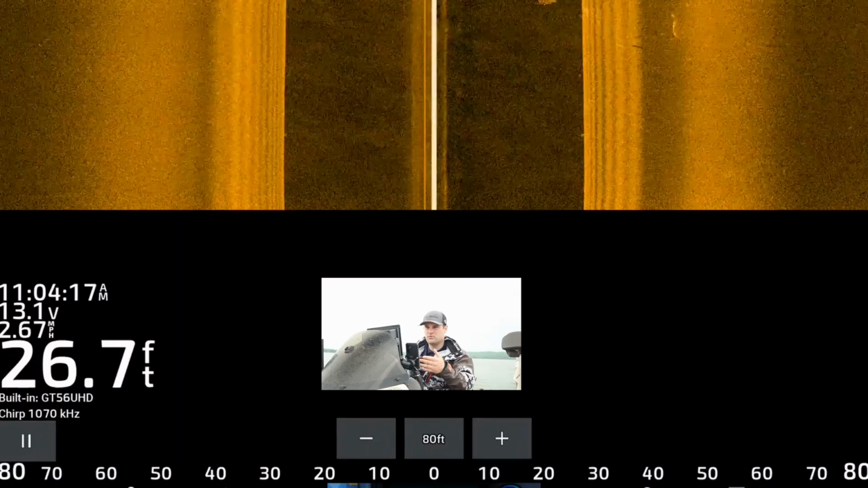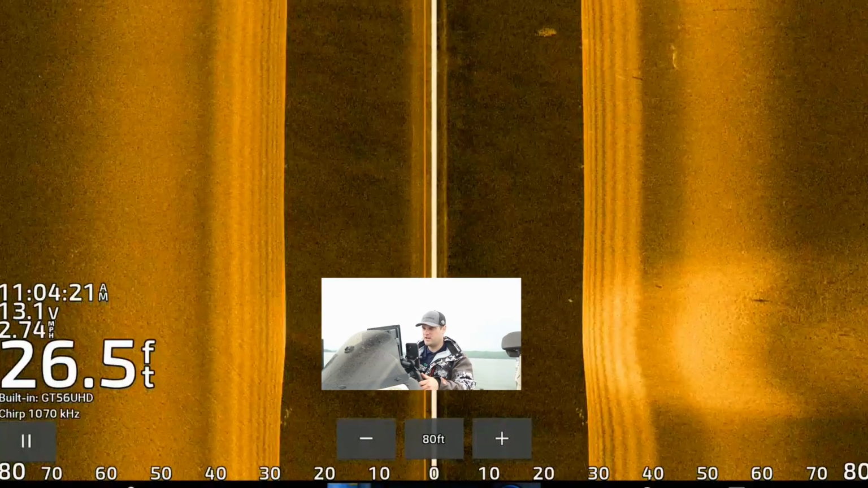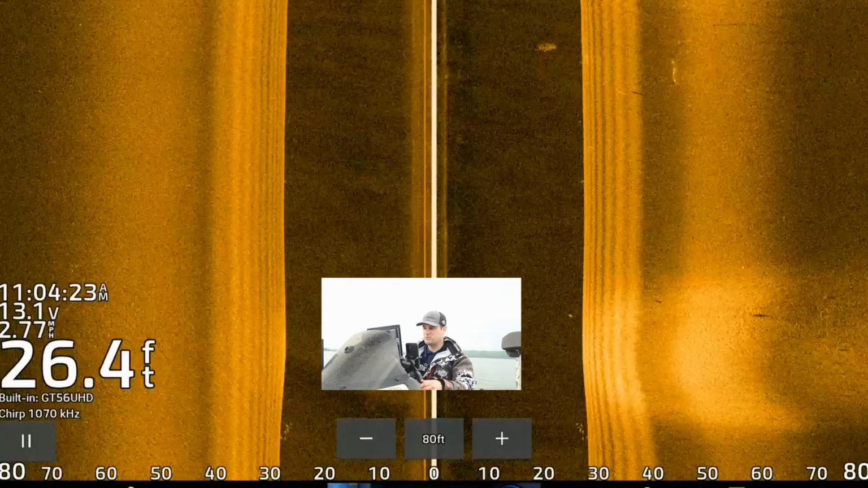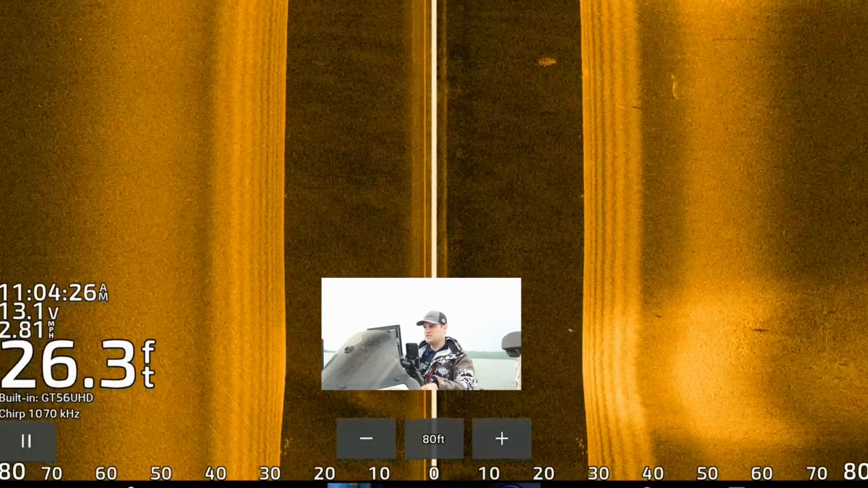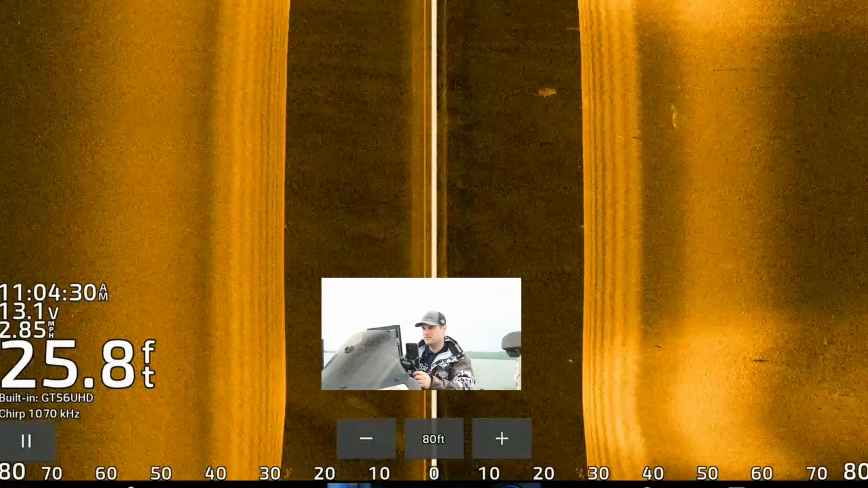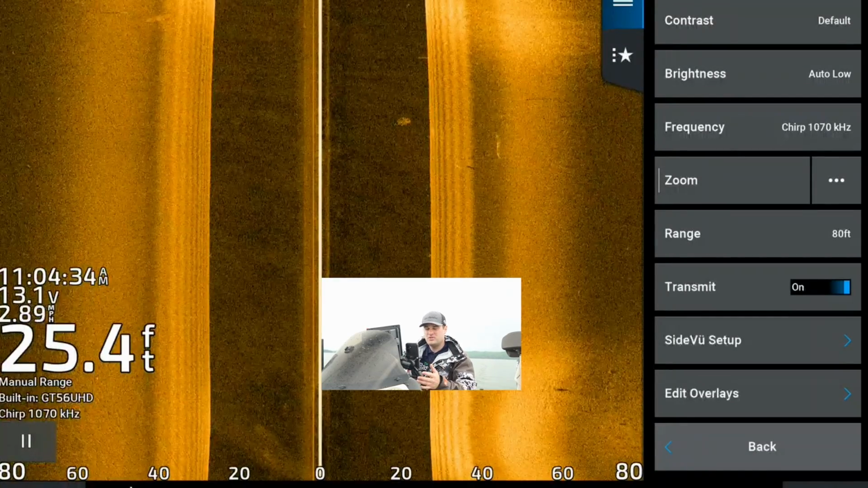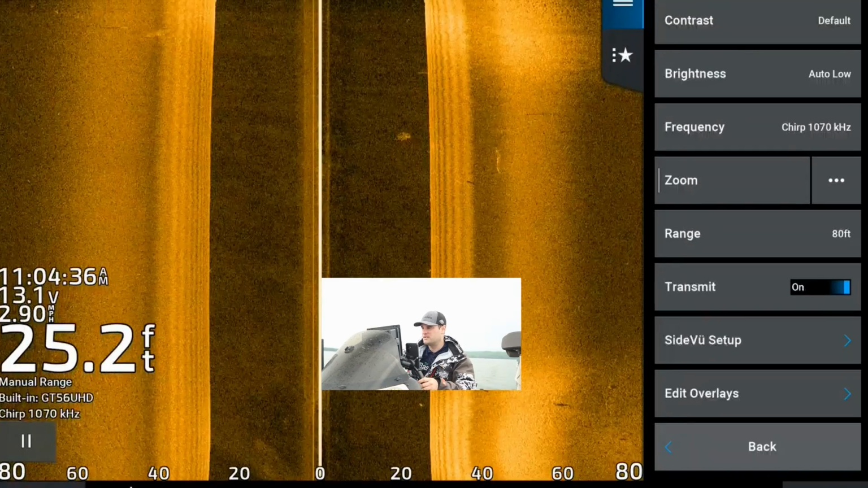First, let's just kind of go through side imaging settings, and these are going to work for no matter what manufacturer you use: Garmin, Humminbird, Lowrance, Raymarine, Simrad. These general settings are going to get you pretty close. Now the menu options might be a little different, but overall it's going to get you close. Most of the stuff I kind of leave on default.